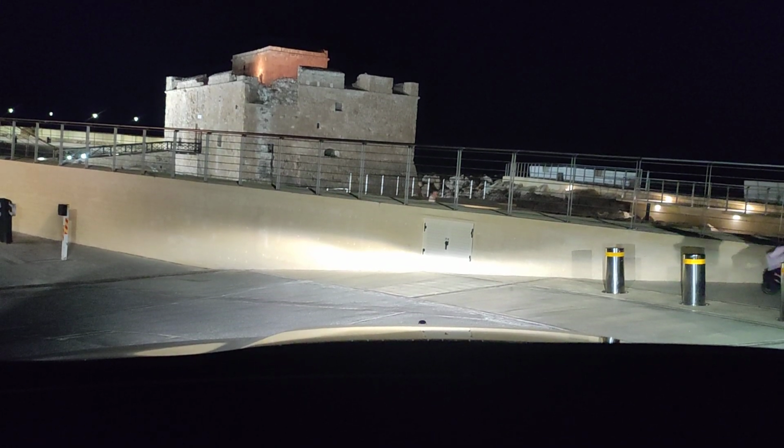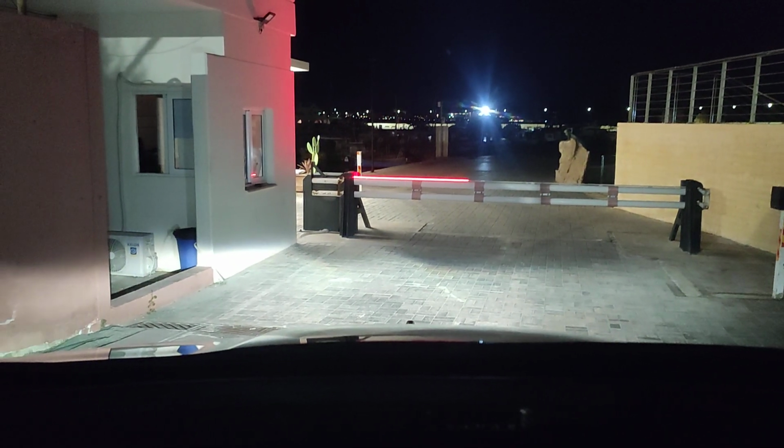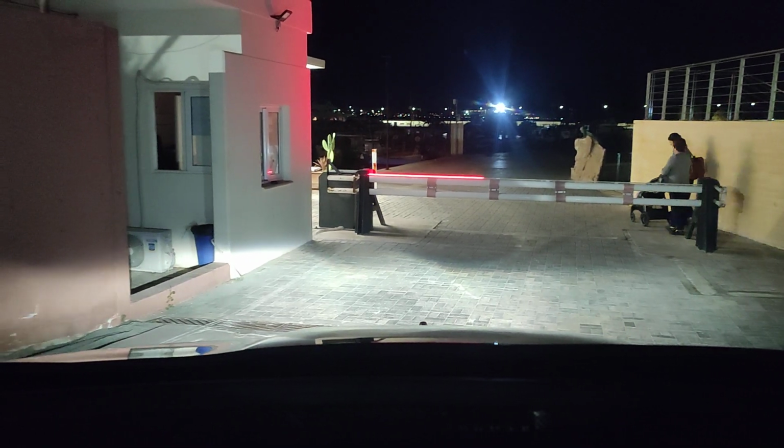Let this girl go with her pushchair and her mum, I assume, and then we are going to circumnavigate that cone and that pickup and turn round and head back. There we go. If only I had one of those magic passes, I'd be able to get through that gate, wouldn't I? I'll have to have a word with Stavros, the chief of the police, and see if I can get special privileges.